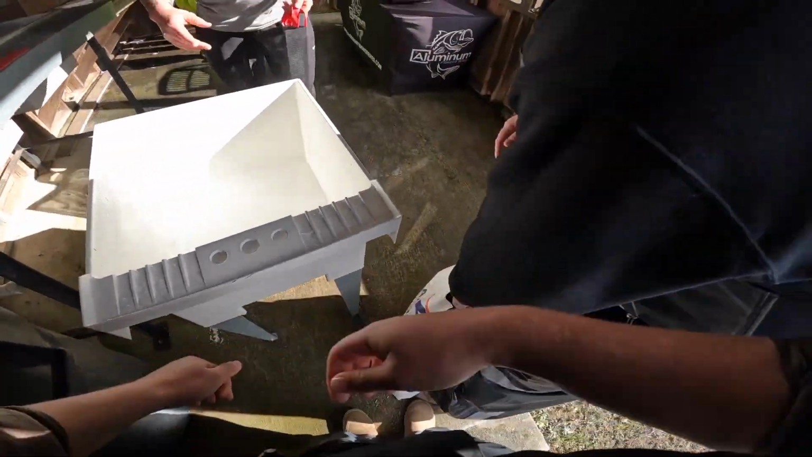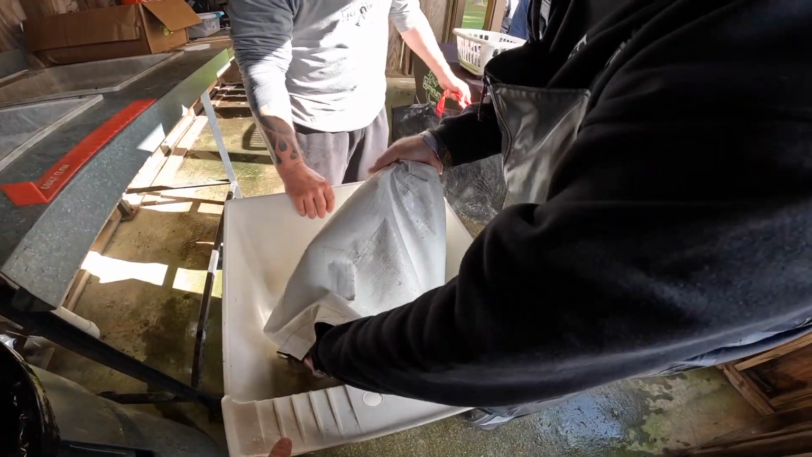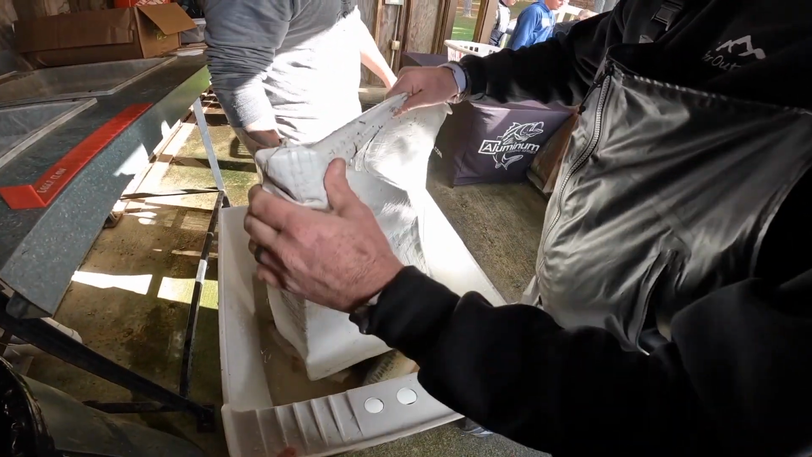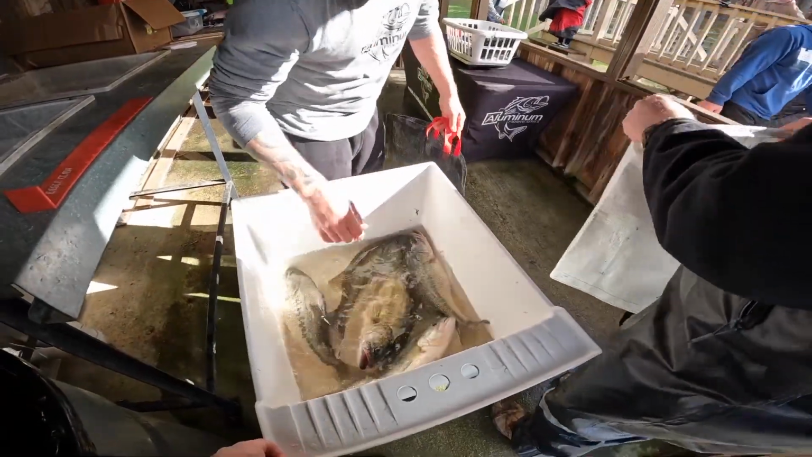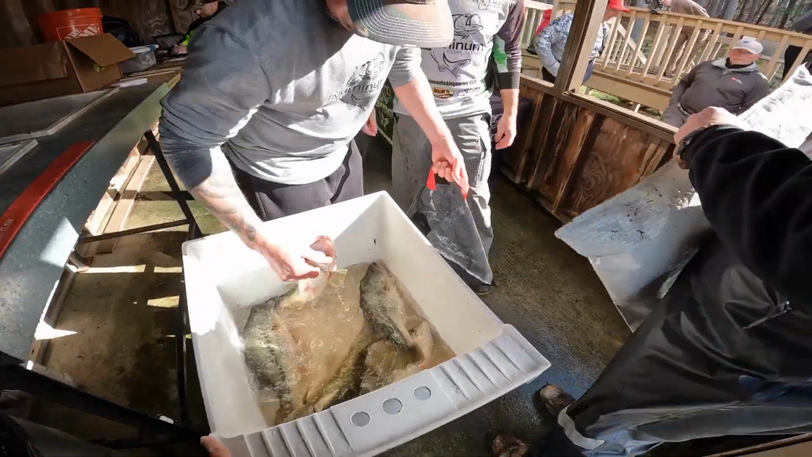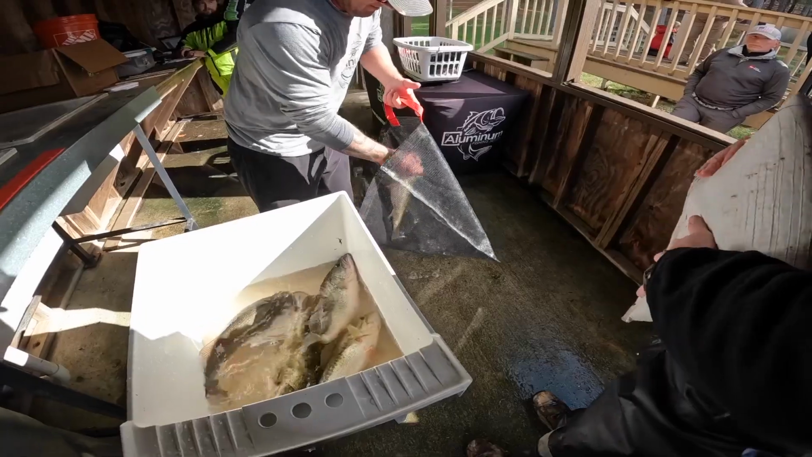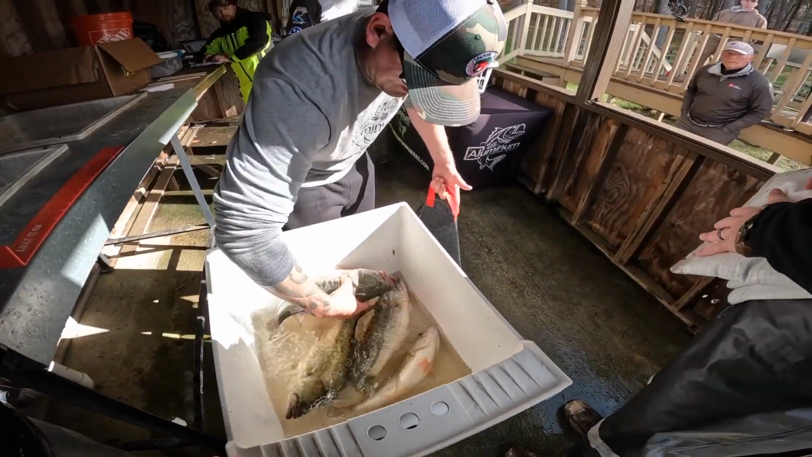Just gonna bag in there. The whole thing. Oh, 4. I got 5. 5 fish. 5 fish. Anything big? No. We got some good ones in there though. This is gonna be a good bag. It's a good start to the tournament, gentlemen. Oh, there's rough.